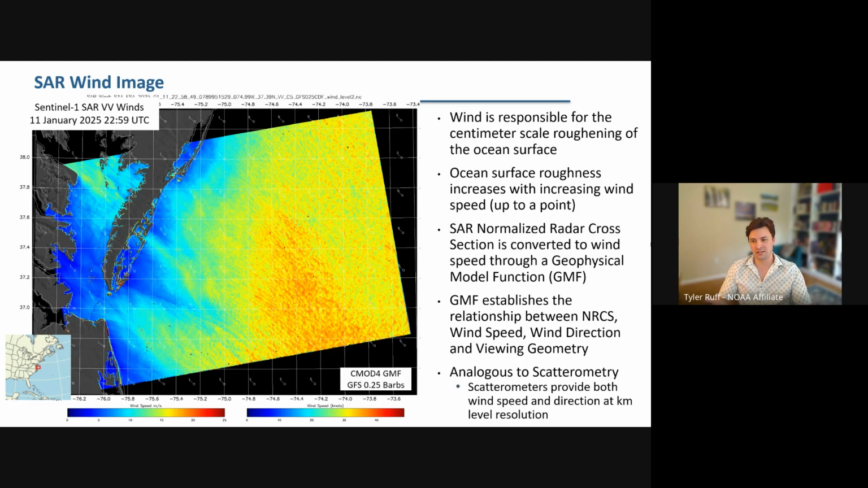If you're familiar with scatterometers, it's analogous to that. We actually use the same GMFs that the scatterometers use, mainly CMOD4, CMOD5, and we're looking at CMOD7 right now. Scatterometers are similar. They also provide wind direction, which the SAR does not, but at a much lower resolution. So the image on the left is the wind field associated with the NRCS that I just showed using the CMOD4 GMF.